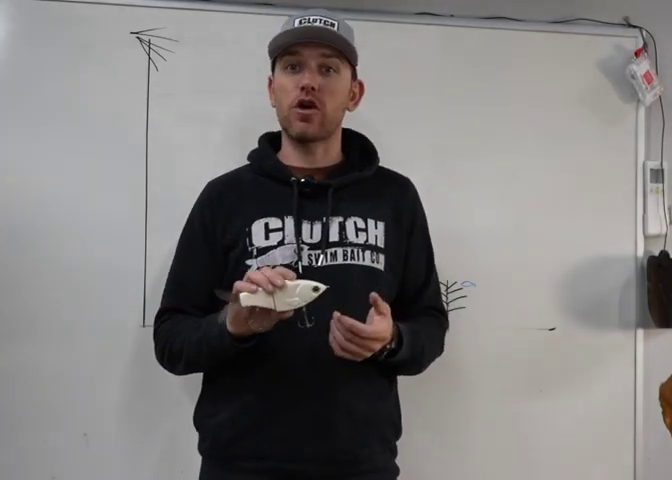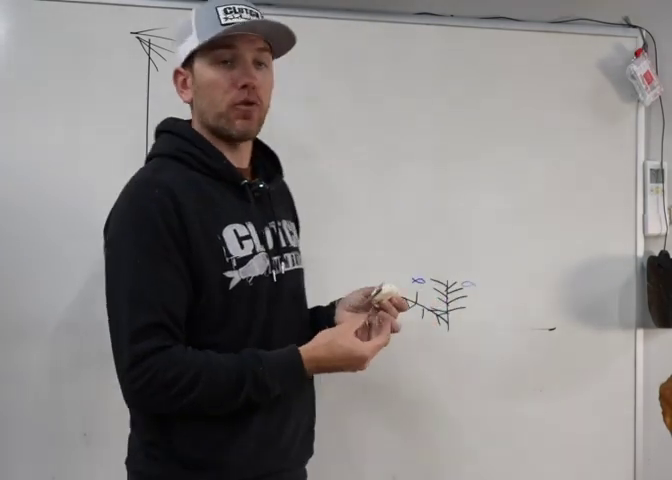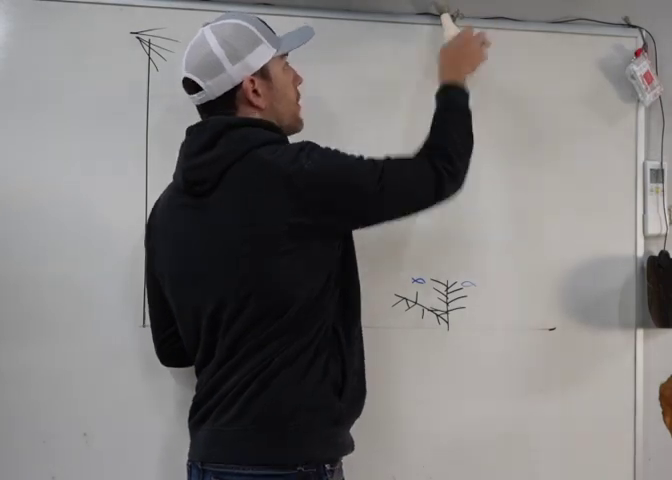Let's talk about something that's going to catch you more fish with forward-facing sonar, not just with big baits, but every bait in general. It's a general principle that we're going to apply across the board while utilizing forward-facing sonar. So, it's the wintertime. Fish are feeding up.